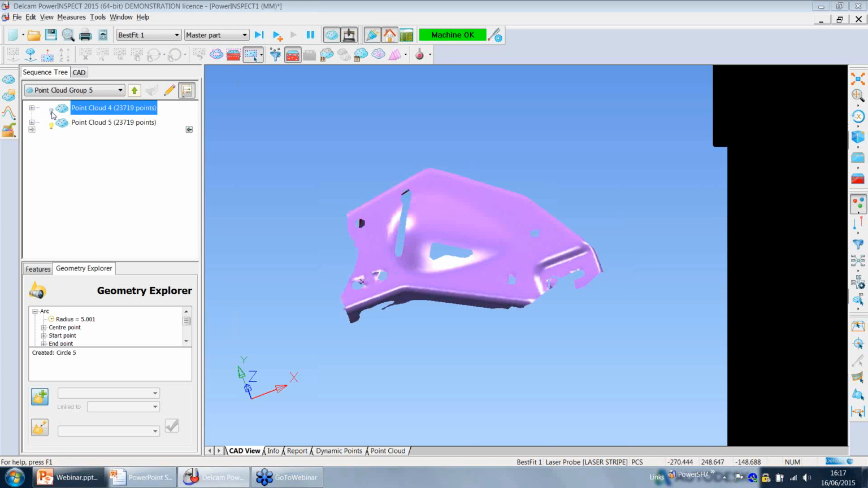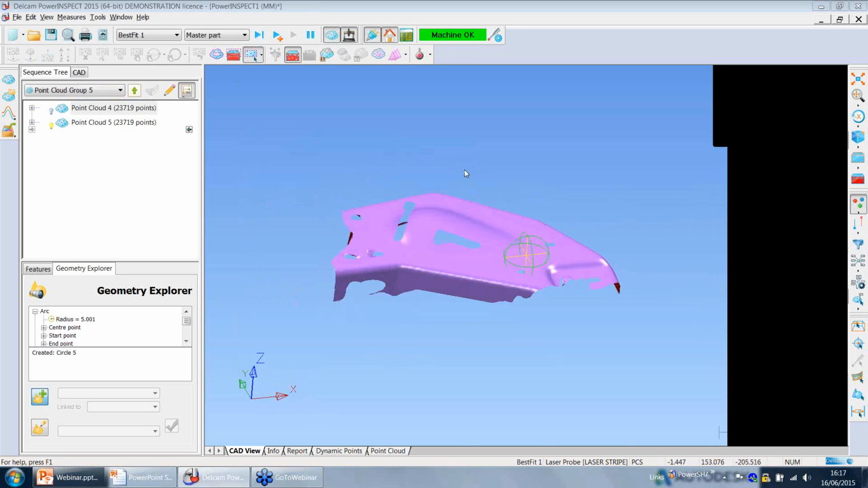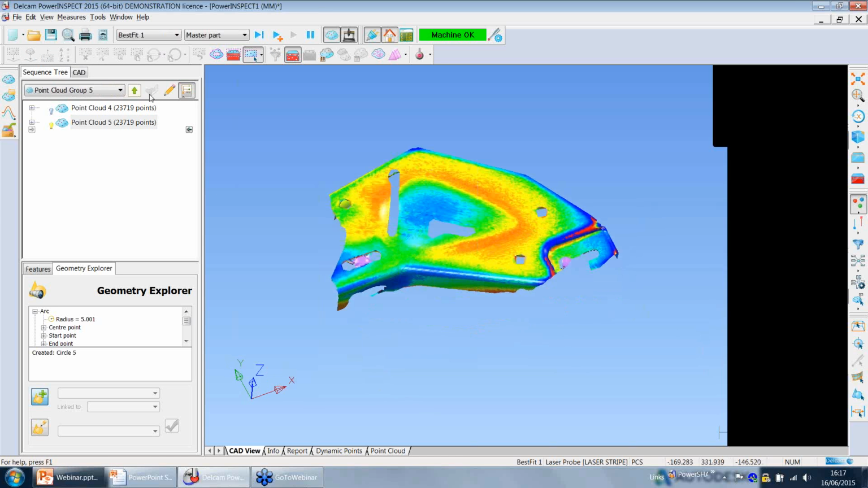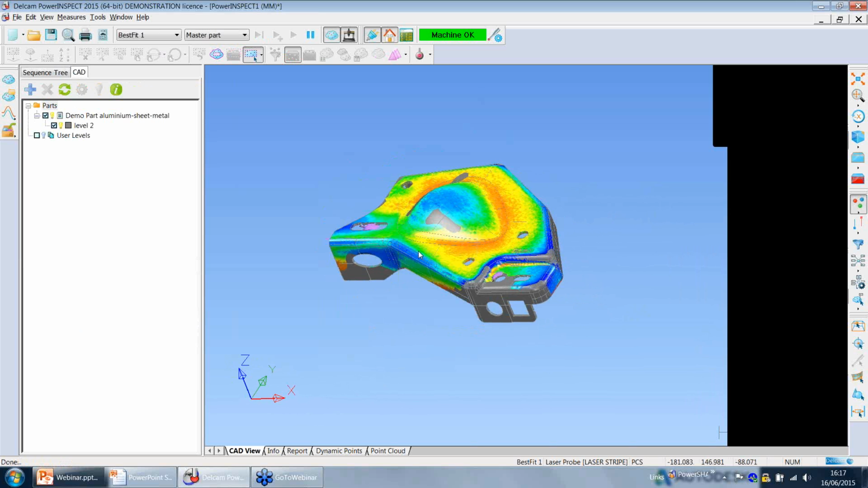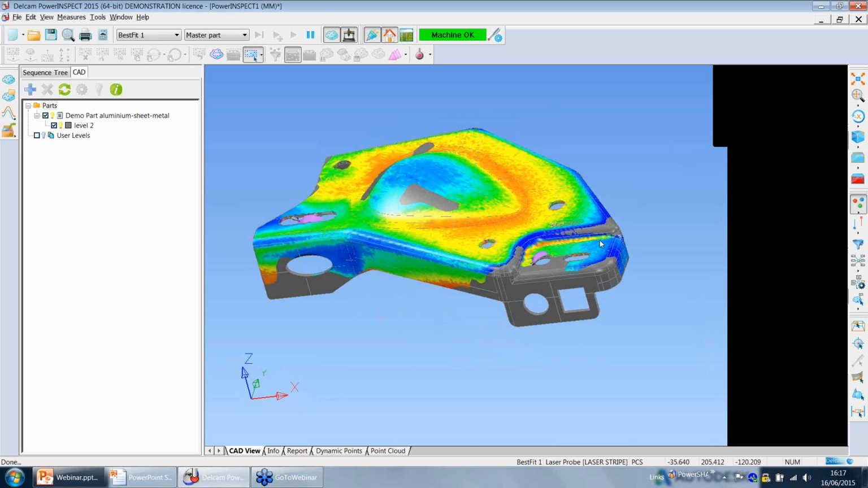If we make the previous point cloud invisible, we will see the resulting mesh. By default, the mesh is not projected. If we want to project the mesh on the CAD, we just select the mesh and click on project points. So if we highlight the CAD again, we can see either the mesh or the CAD, so we can see easily again where the part is good and where it is not, depending on the tolerance selected, obviously.